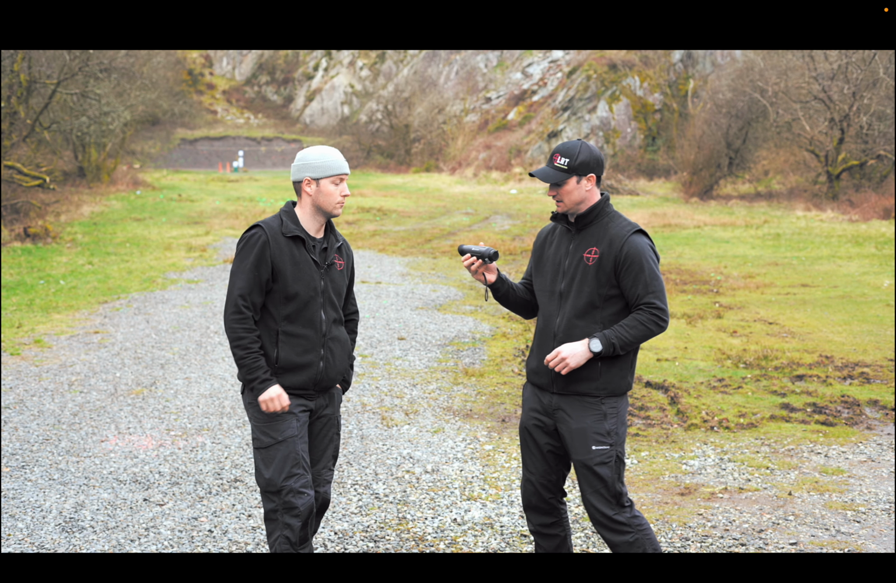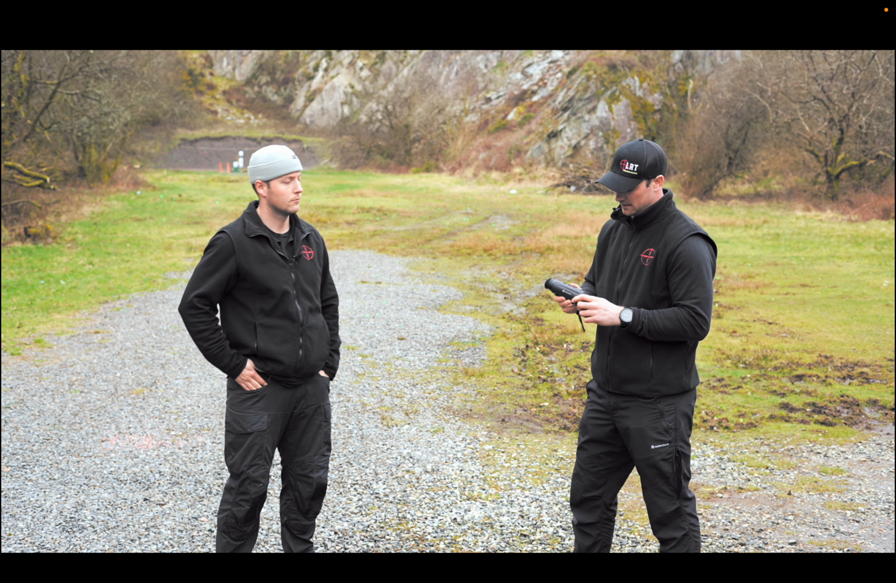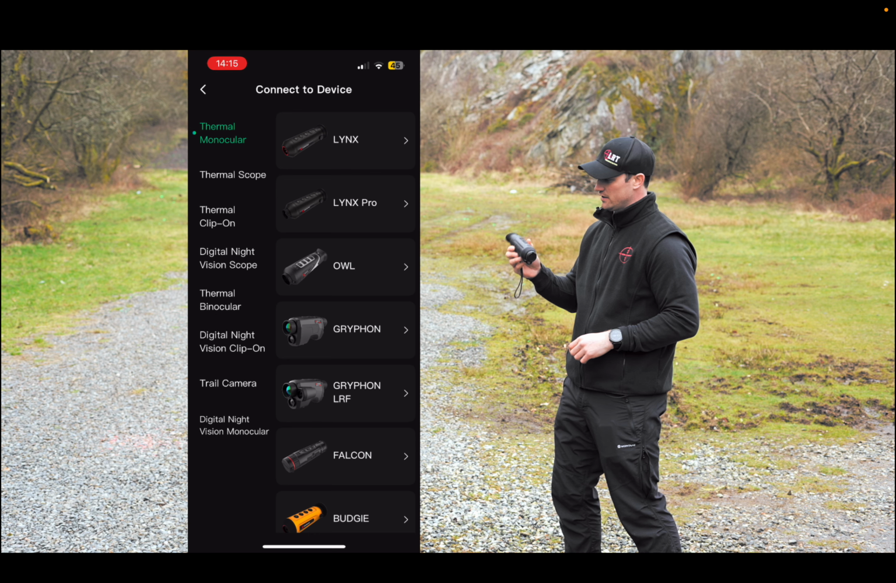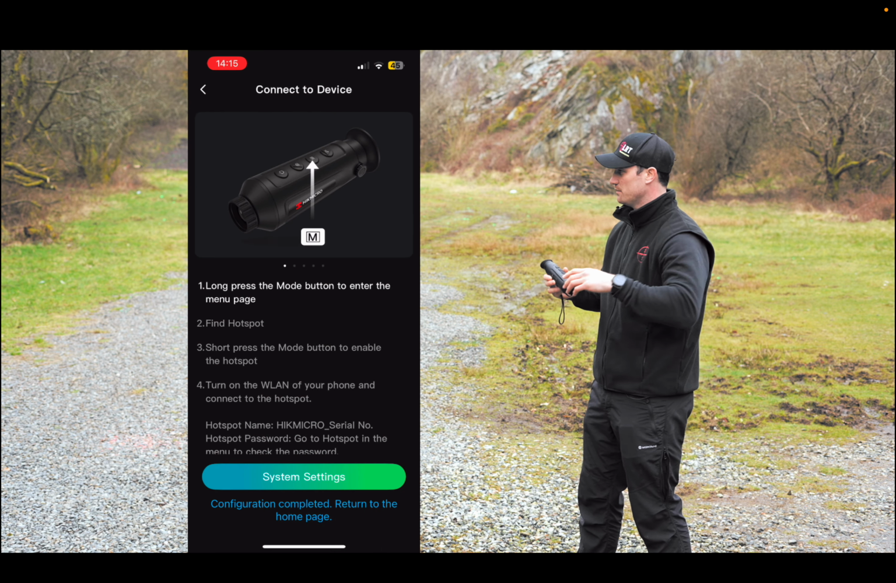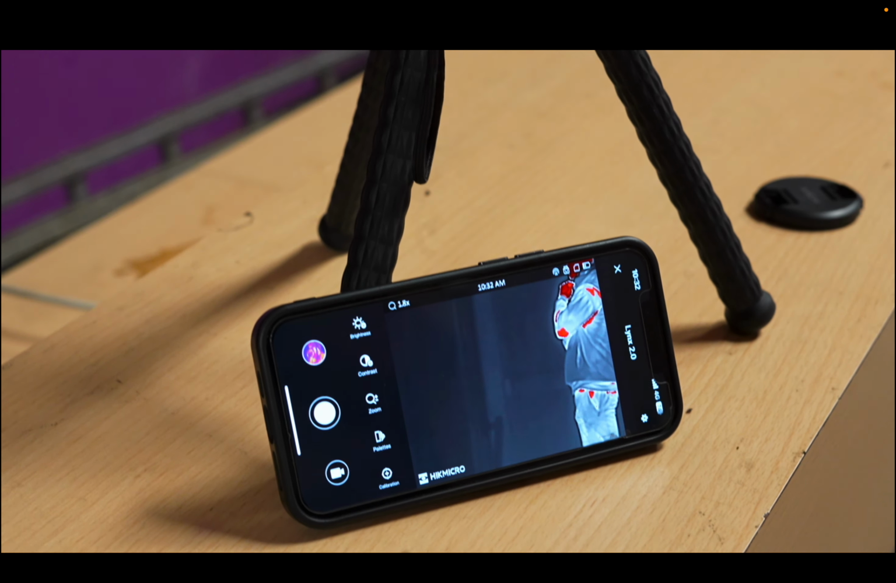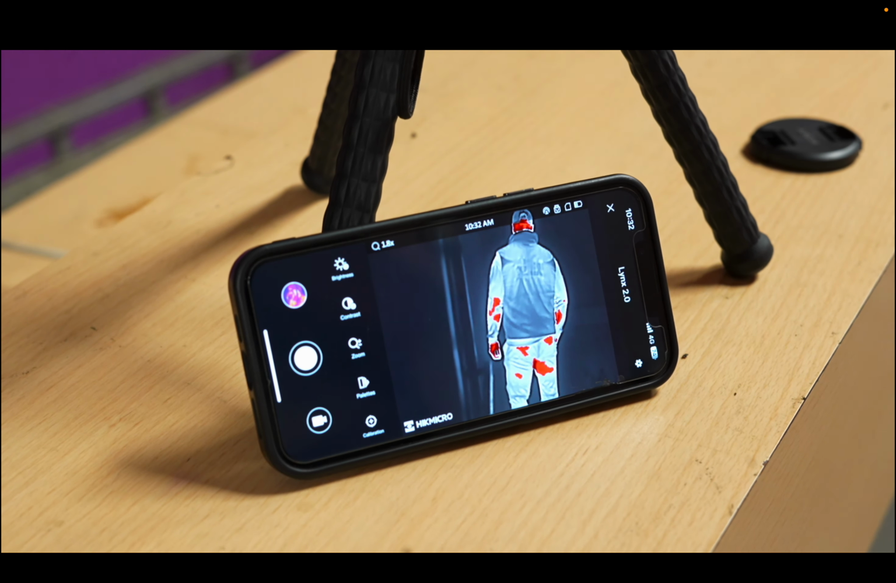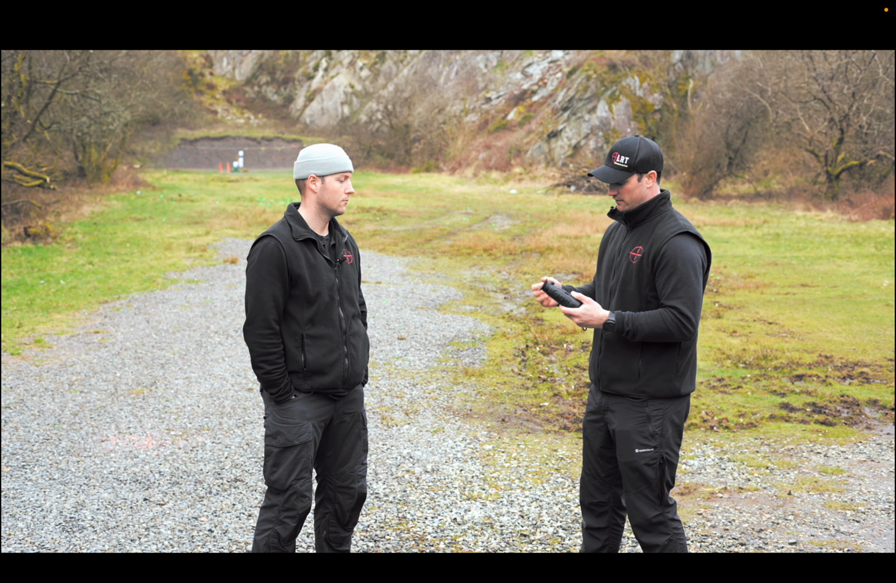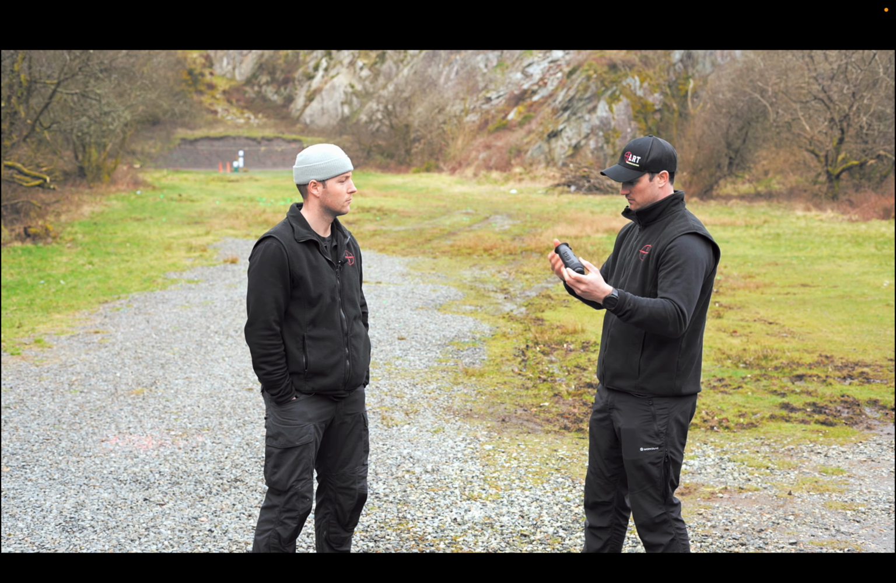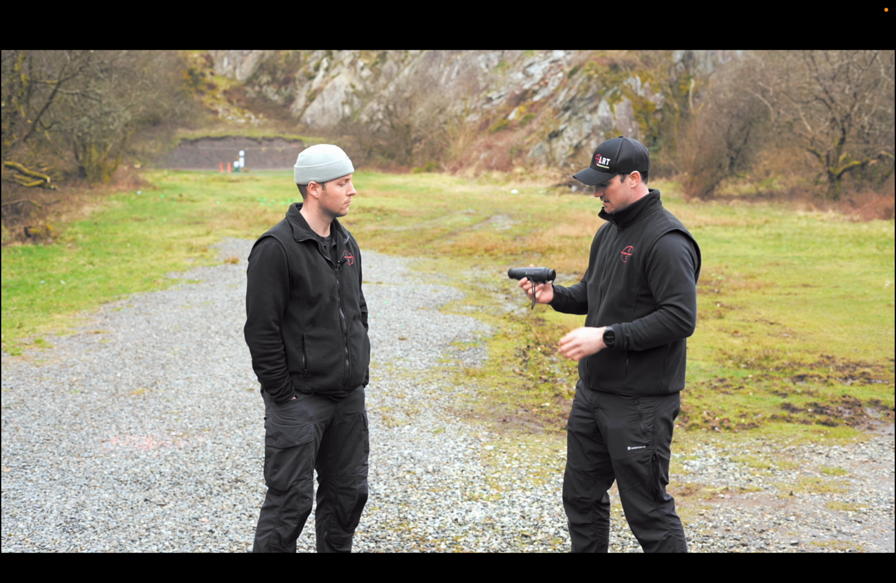A cool feature I really like about this, Max, is the fact that we can connect this to our phones. So I can connect this live and you could be sat somewhere away from me. I don't know how far, we'll have to put it to a test, but you can view exactly live link what I'm viewing, which is ideal for if you think stalkers in high seats, say they can't see around the corner, set this up, sit back with their phone back in their high seat.